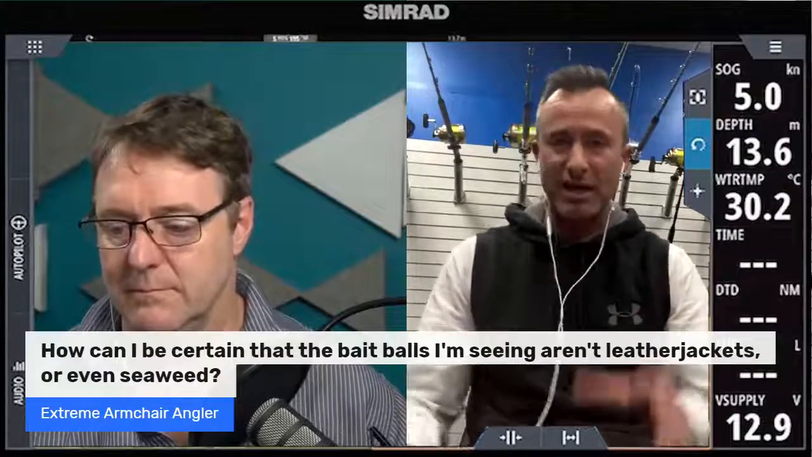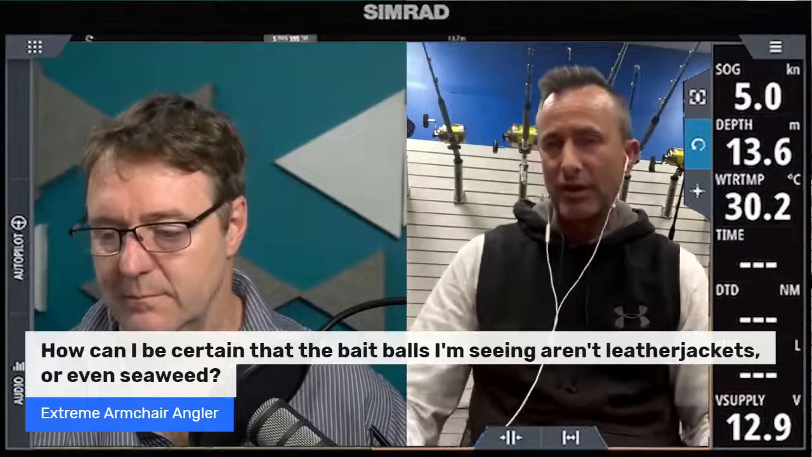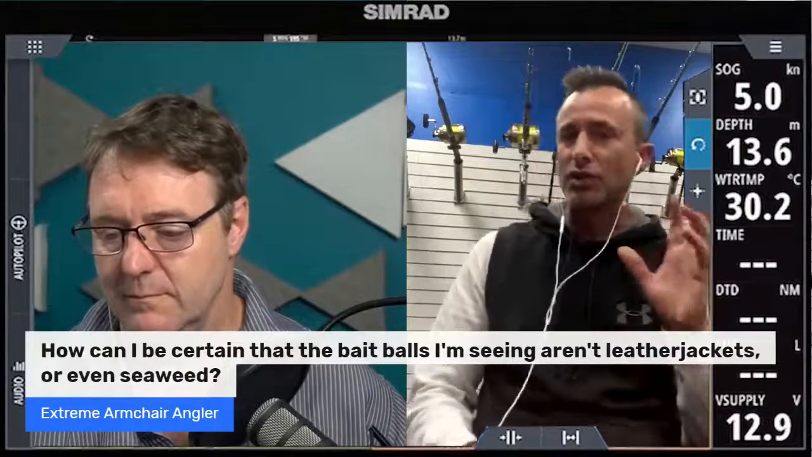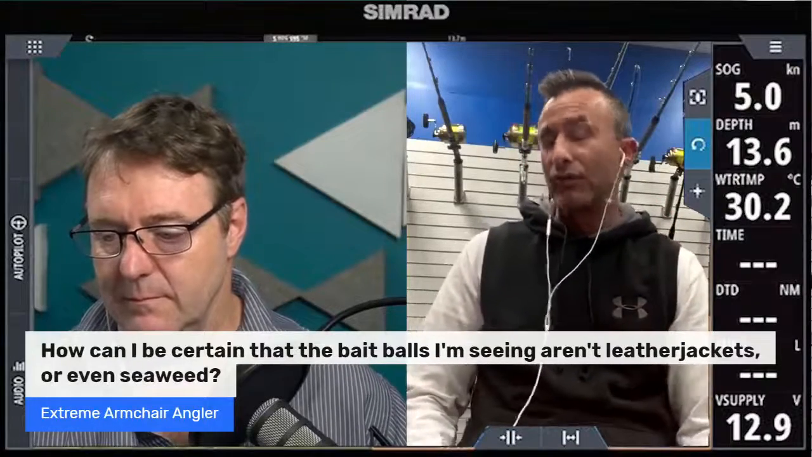Slimy mackerel love to mark up in pinnacles and stuff like that. Your yakkas and your cowanyoung are often down on the bottom. You just start to learn what your sounder is showing you. If you do it enough, you can do it very, very well. You can pick the difference between sharks and marlin and things like that. So I think the only way to honestly say that is time on the water and practice. That's probably the honest truth there.